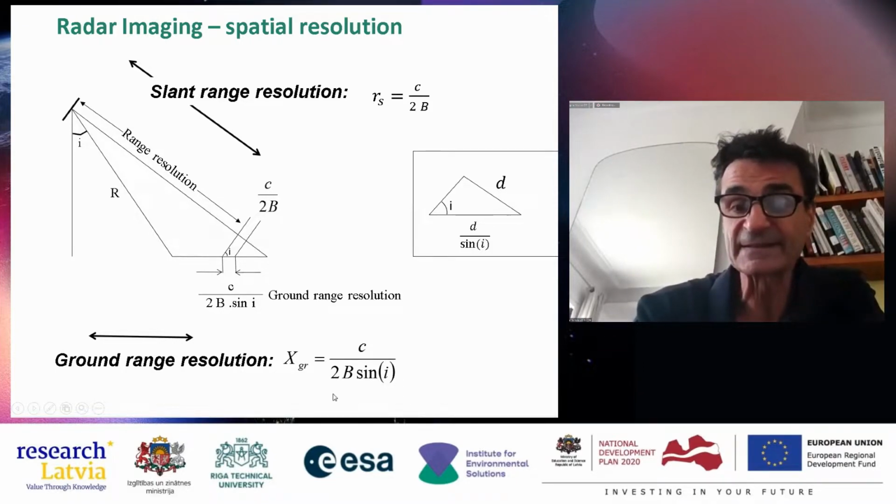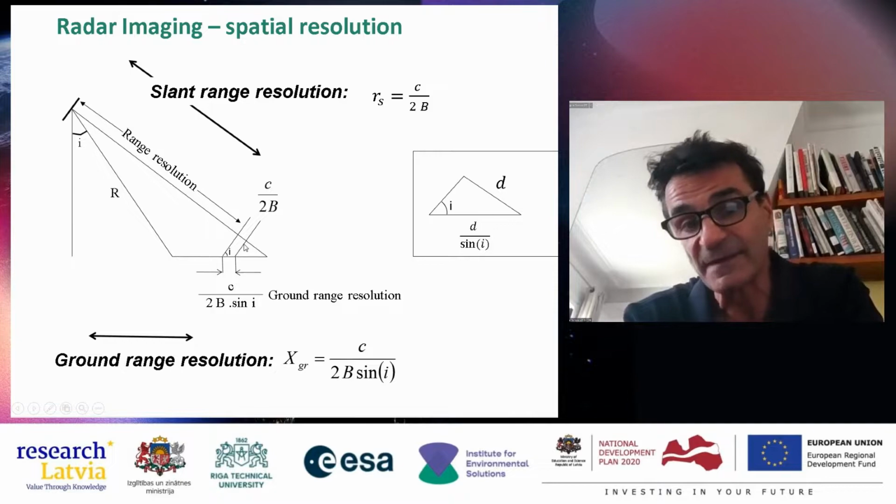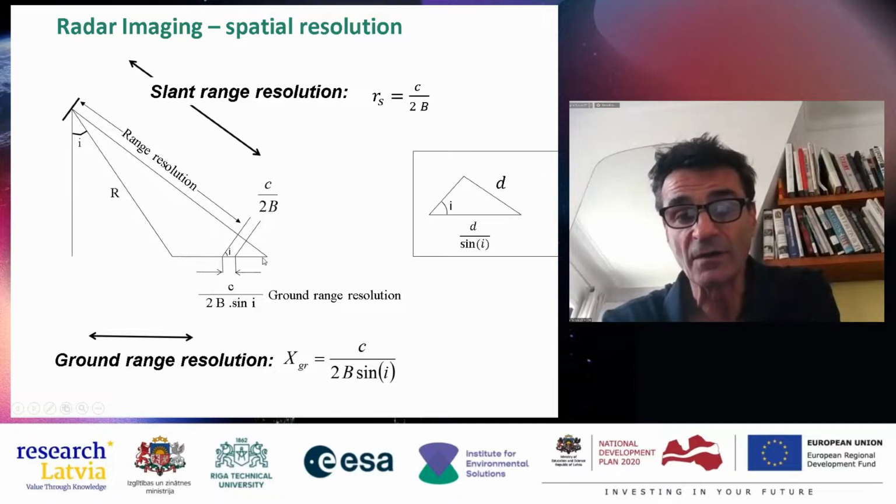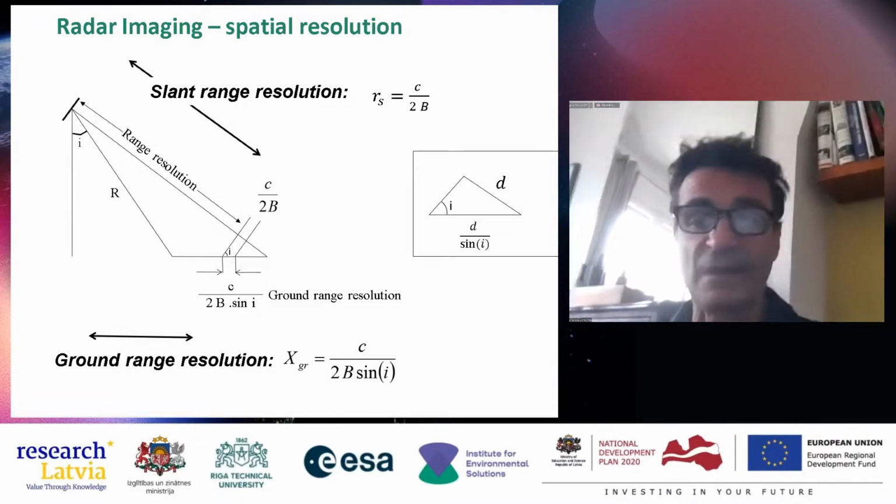So the sine will move a lot, and the range resolution will change a lot, because this is just given by the system parameters, and this distance will change according to whether you are here or there. And so you have a natural distortion with radar geometry.